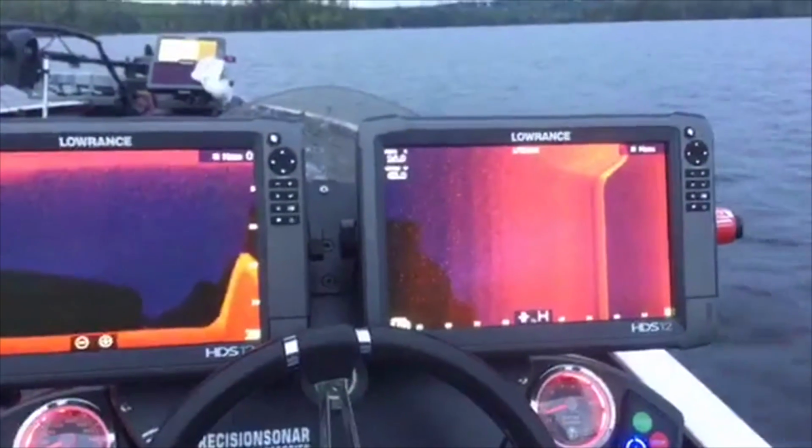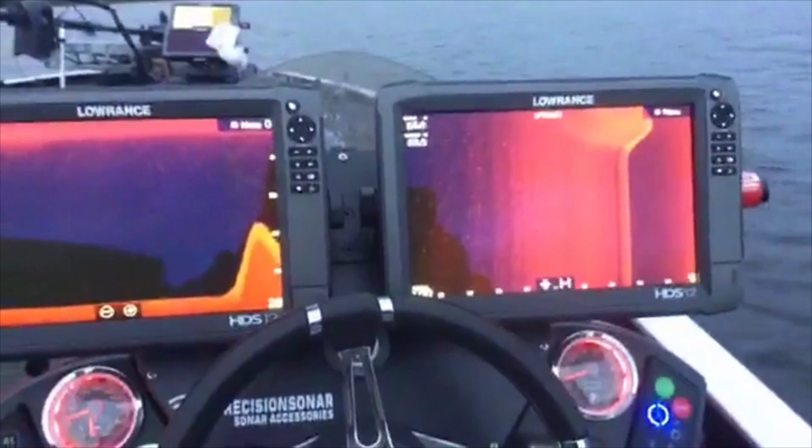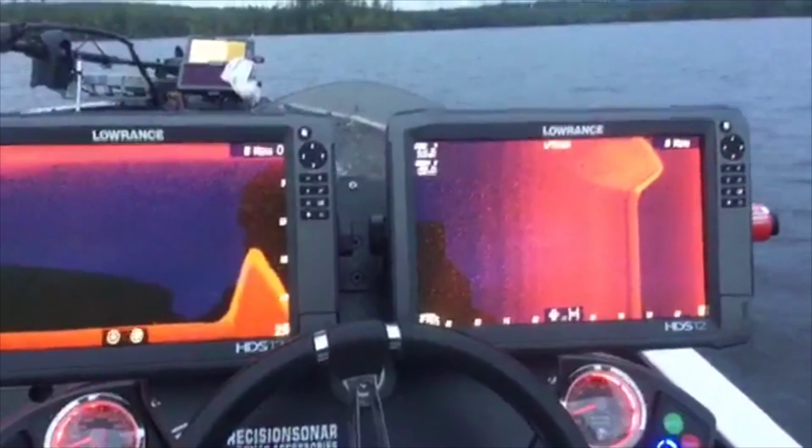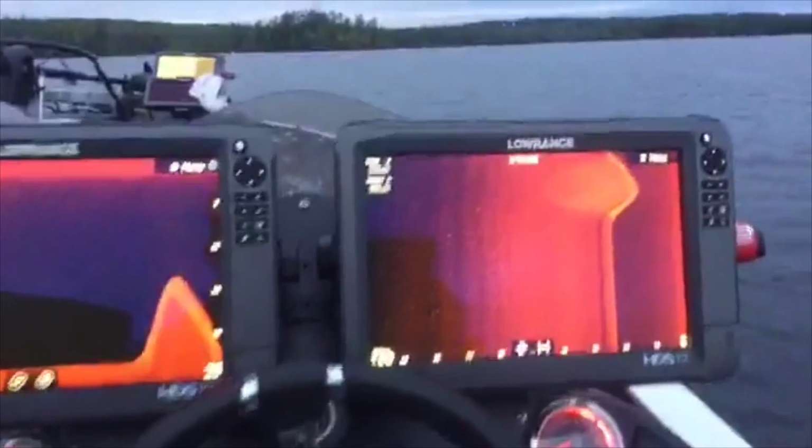Look at this big blob. That is what you call a hump. Now, it's not quite hump season up here in Maine, but in about a month. Now, the cool thing is, you see what that is. That's an awesome hump. But now you can see what it's made of.